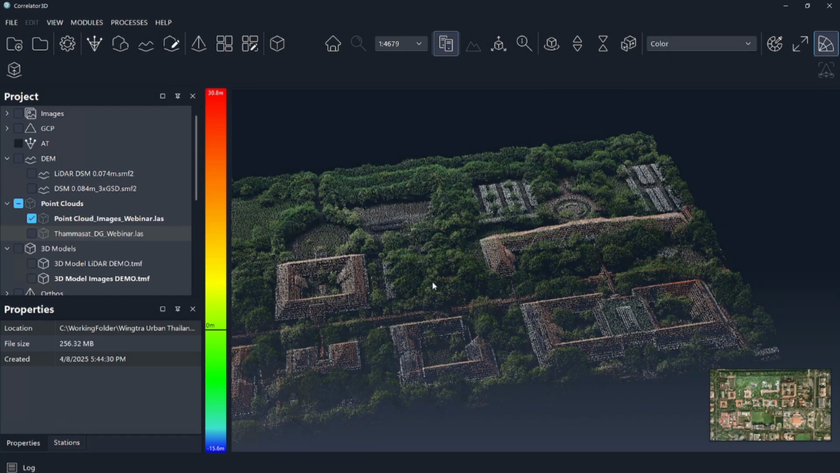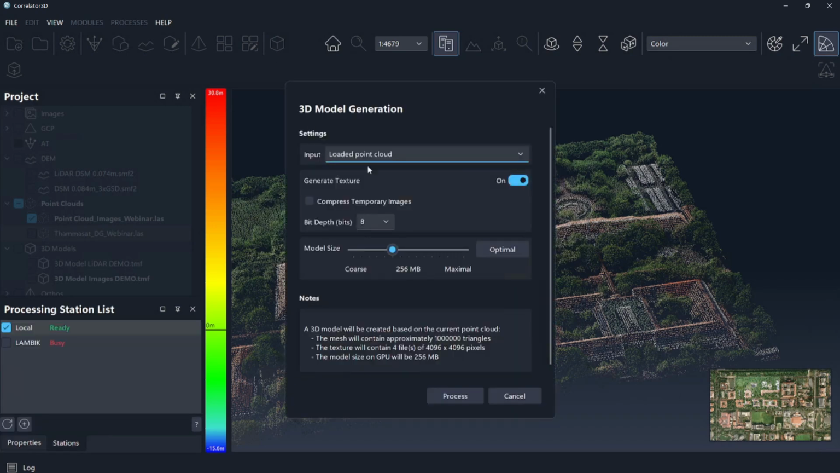The next part of this is moving on to generating my 3D model. So now that I have my AT done, I have my point cloud generated, I'm going to go and access the 3D model generation module. Give it a go. And you see on the input, now we can use a loaded point cloud, loaded 3D model, and we can also do DSM if we had a DSM. Of course, that defaults you back to 2.5D. So this is your best option. Go for a loaded point cloud.